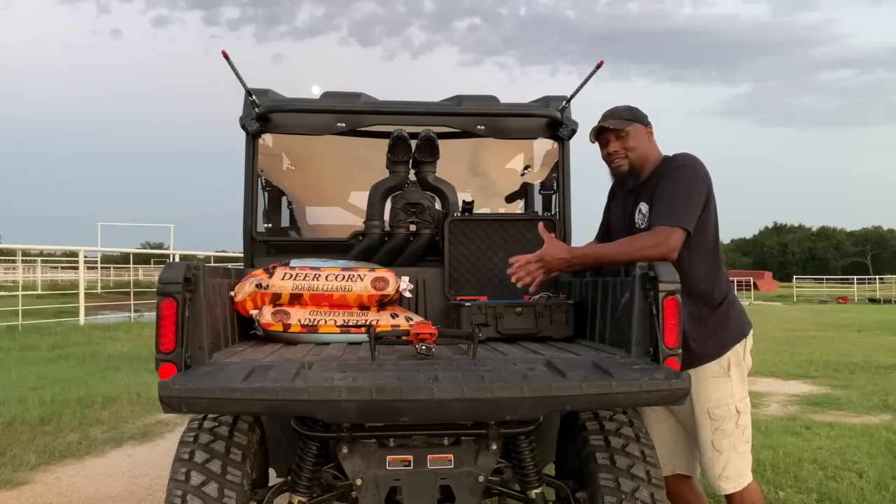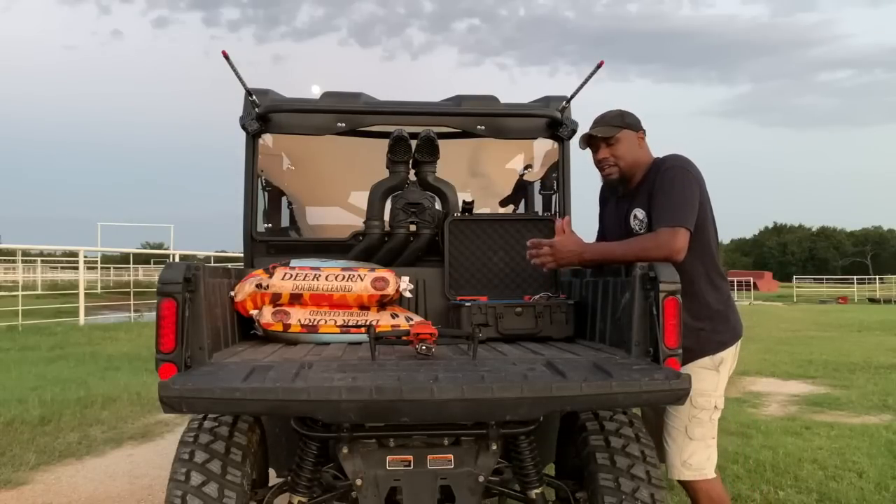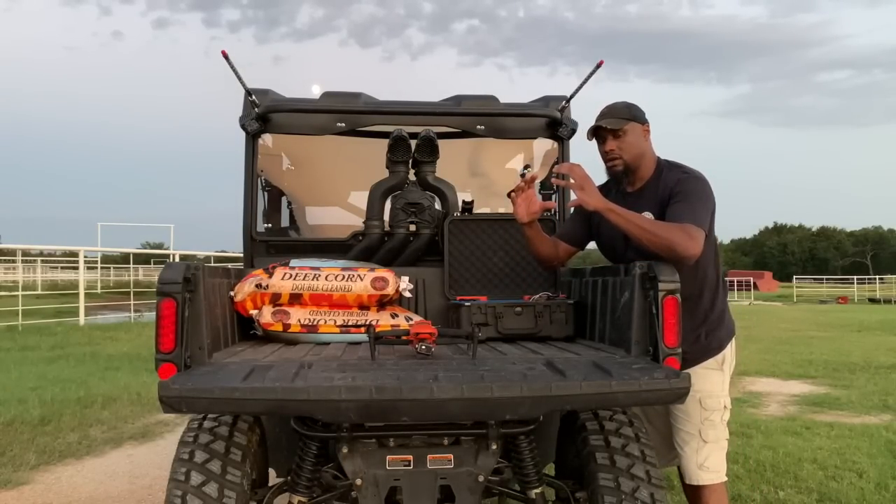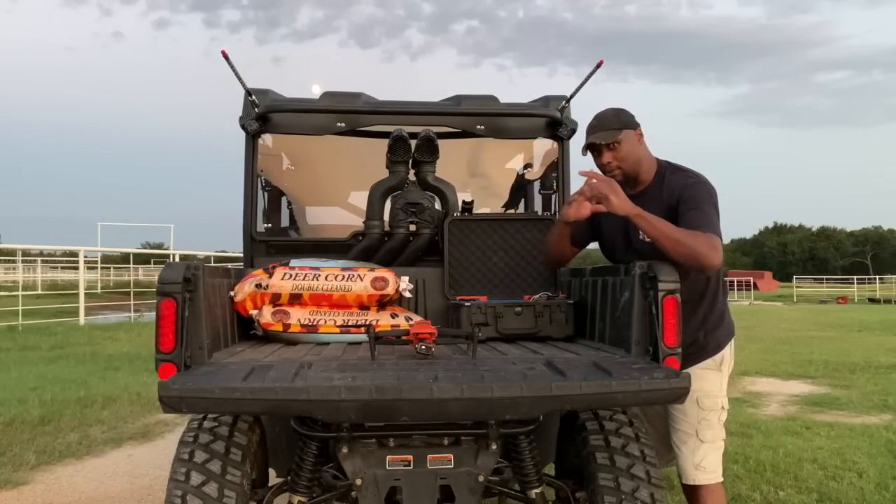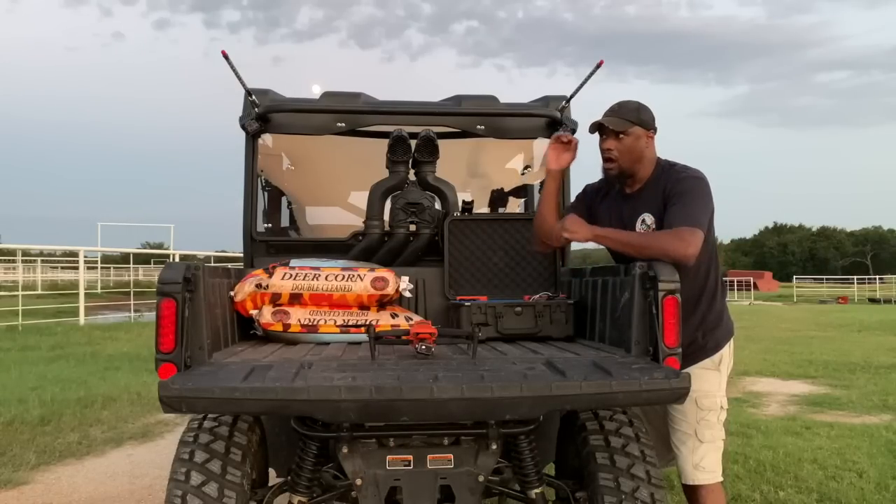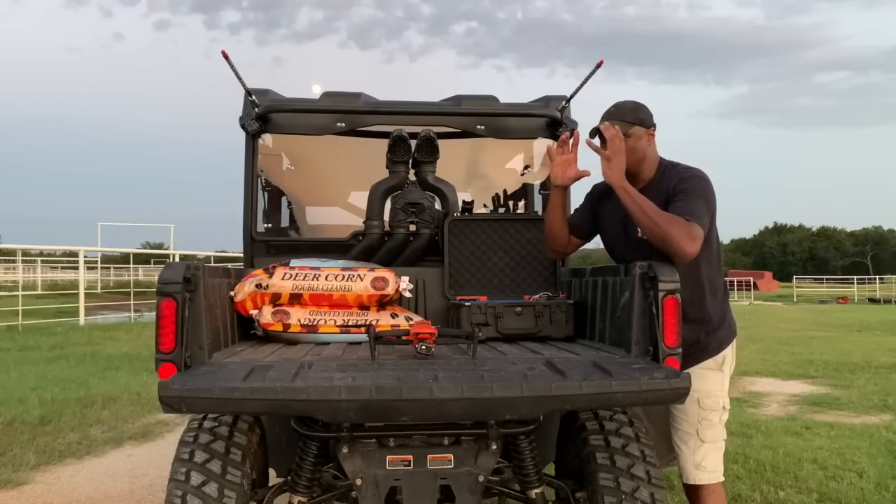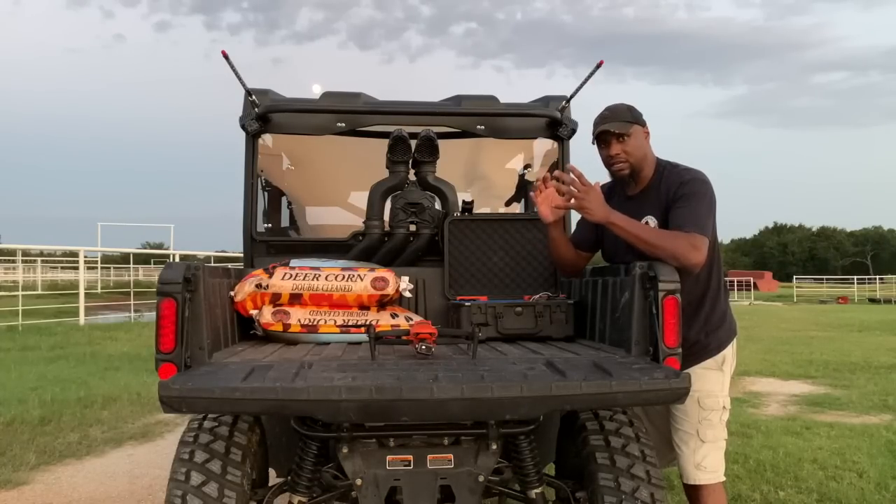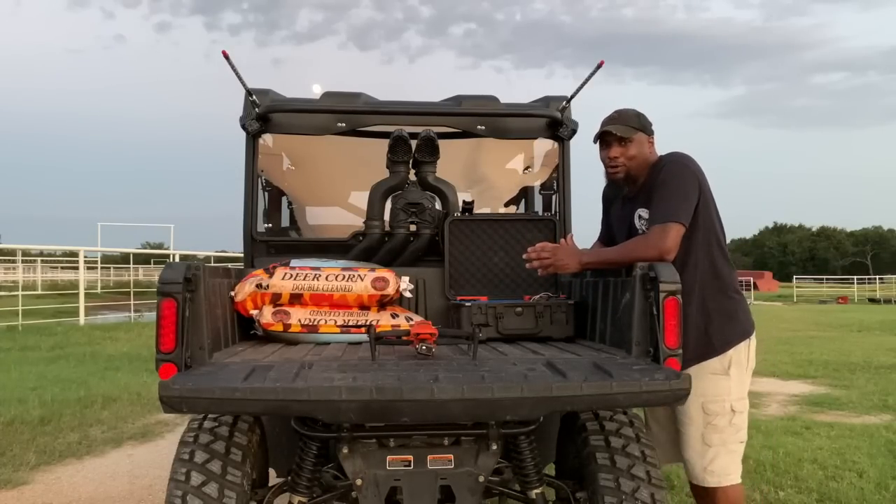My favorite part of this drone, though, is even during the daytime, where the sun is setting down, I can use the 8K camera and have the thermal in the middle. It's like an overlay. I'm going to show you guys in this video some cattle that we have right over here. I will be able to fly in, and during the daytime, I will be able to pick up any type of heat signature with the Autel. It's pretty cool.